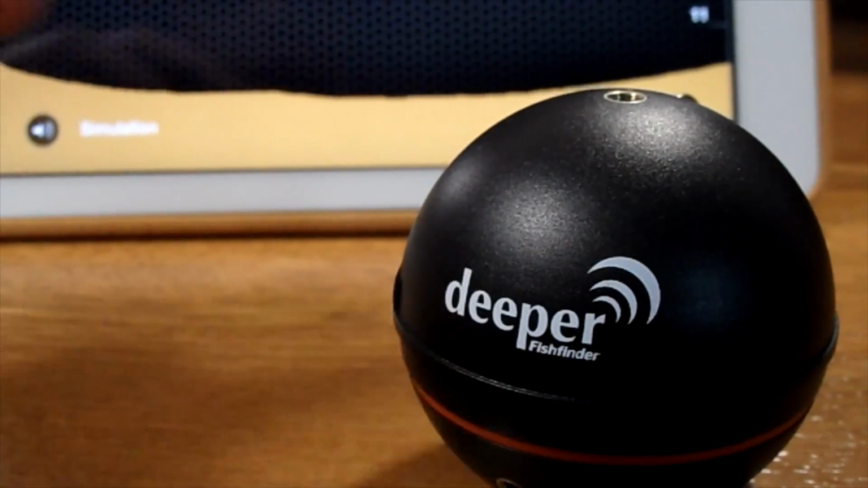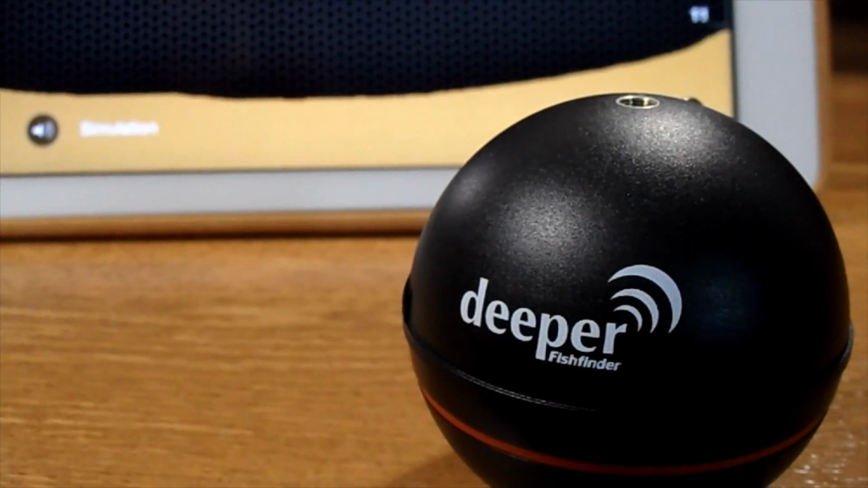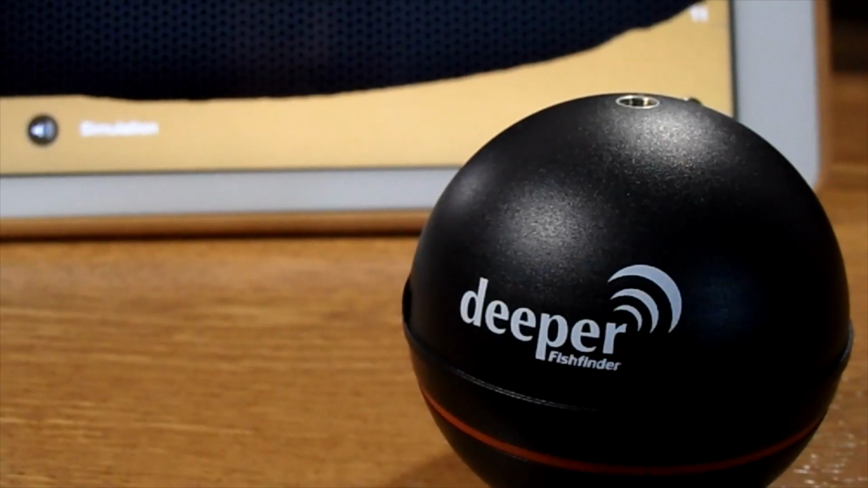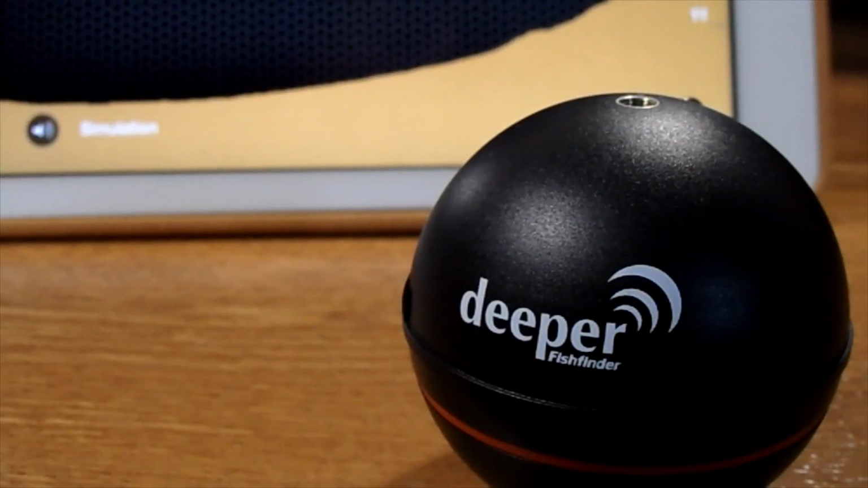When you buy it, you're actually only buying the fish finder. You need to have the rest of the stuff. The app is free to download, and you can actually download it and try out the simulation of what it would look like. So if you're into this outdoors type of stuff, this is actually a really awesome unit.